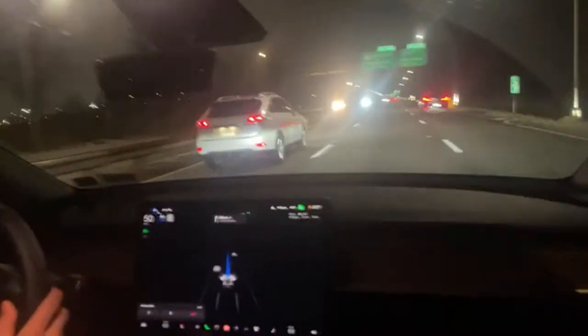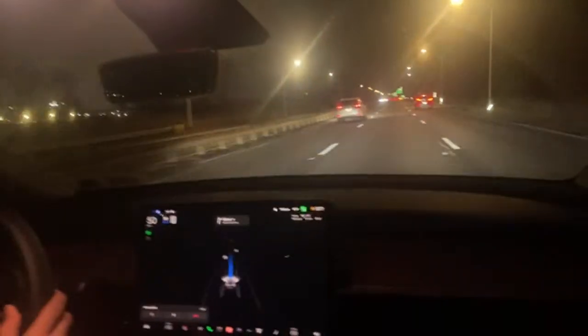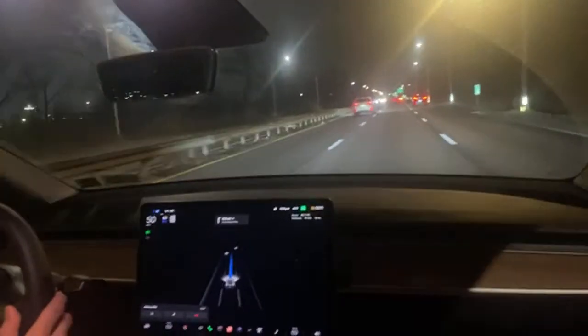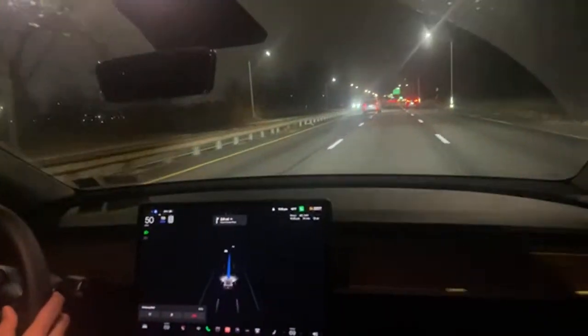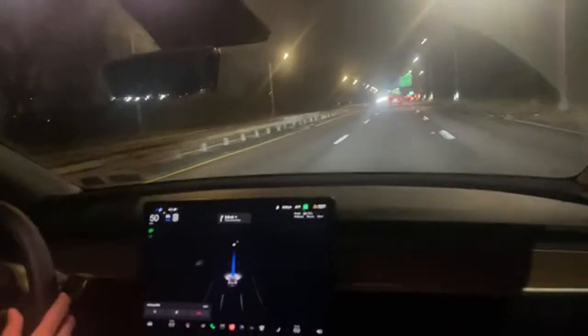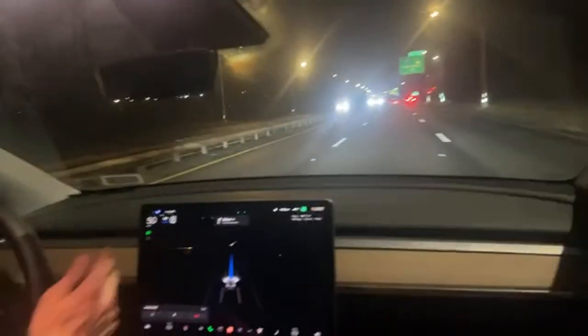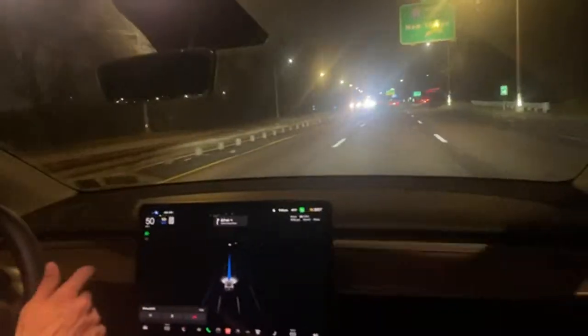So what I'm doing when I'm driving, I'm keeping my driver's foot hovering over the brake at most times when I feel uncomfortable. But when I feel comfortable, like now on the highway and nobody's in front of me, I keep it right on the edge of the pedal. If I touch the brake, it turns off the full self-driving. If I touch the pedal, I could show you guys what happens. I have a max 50 and a speed limit 50.